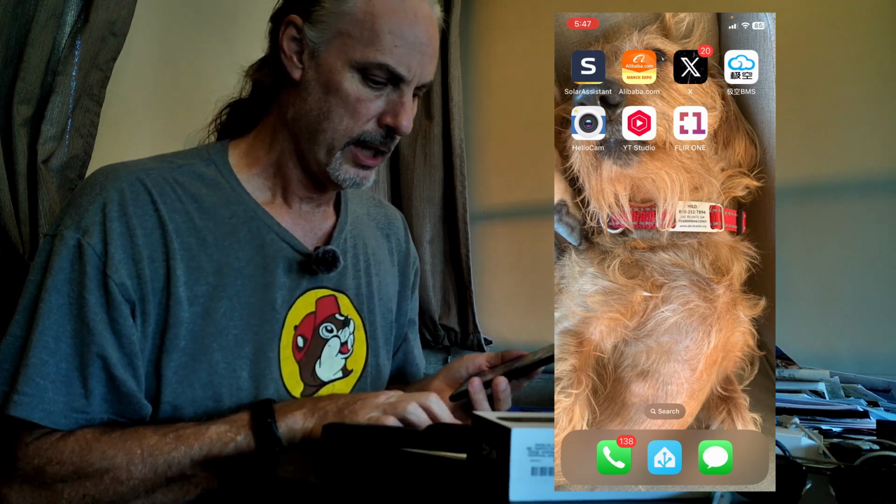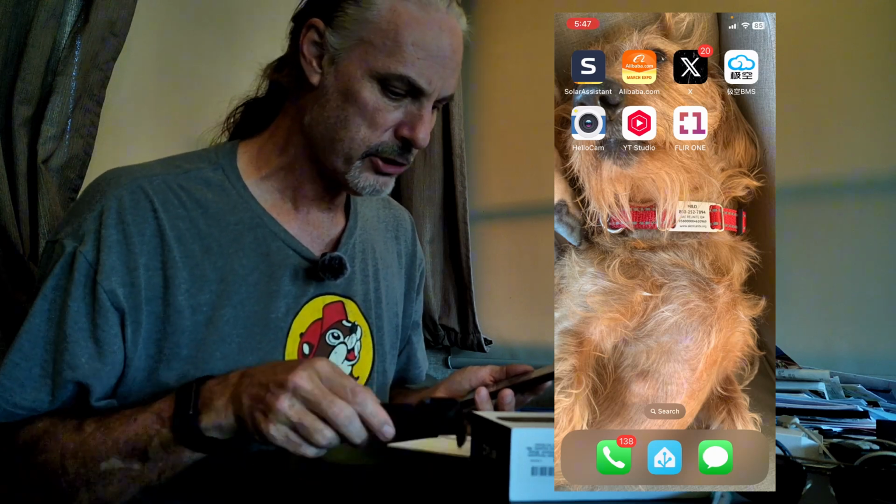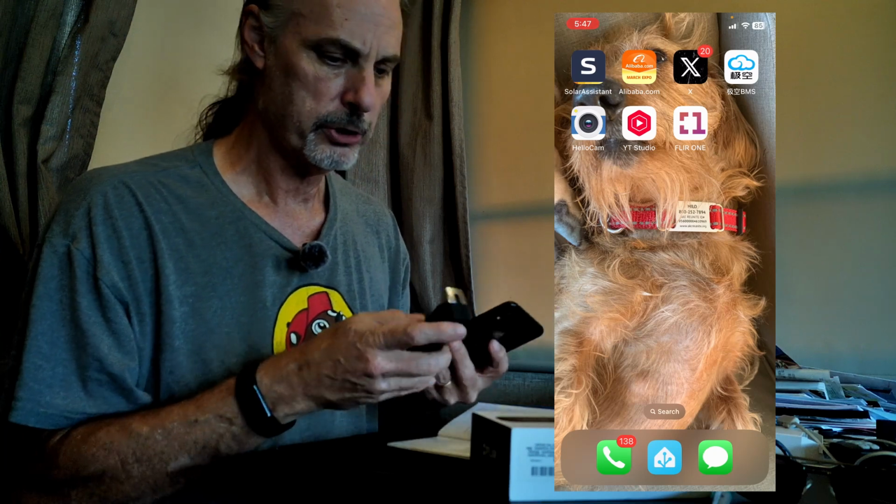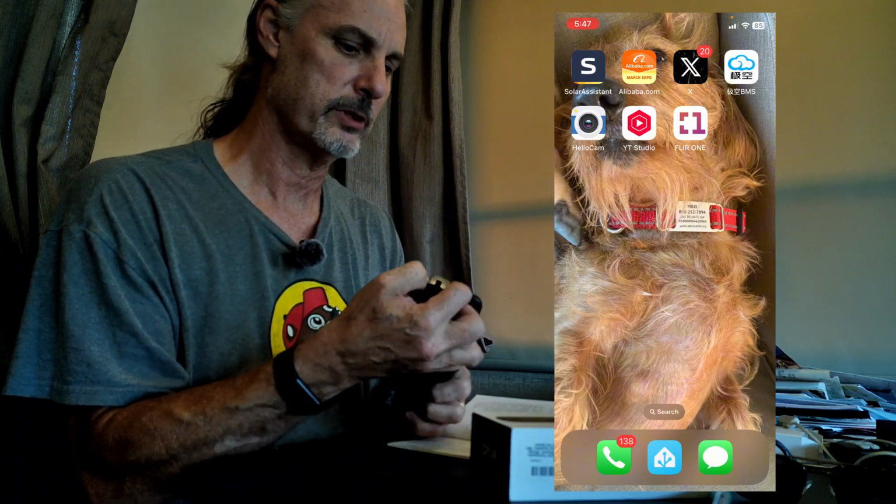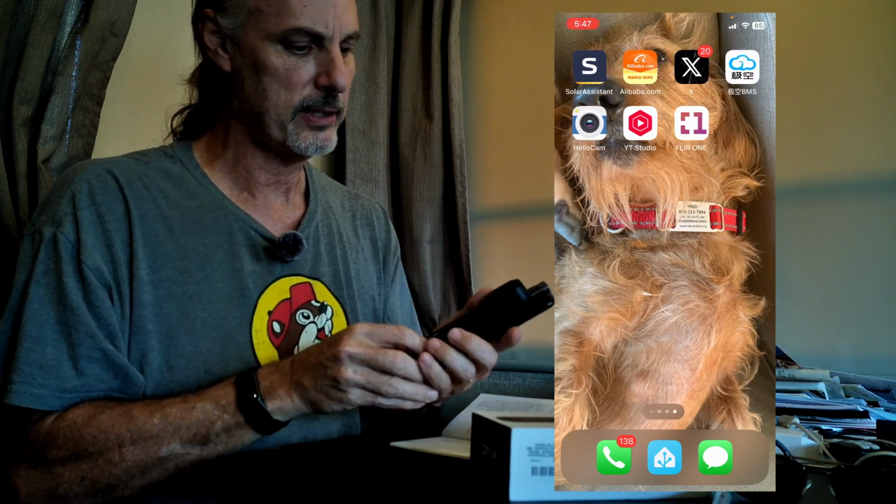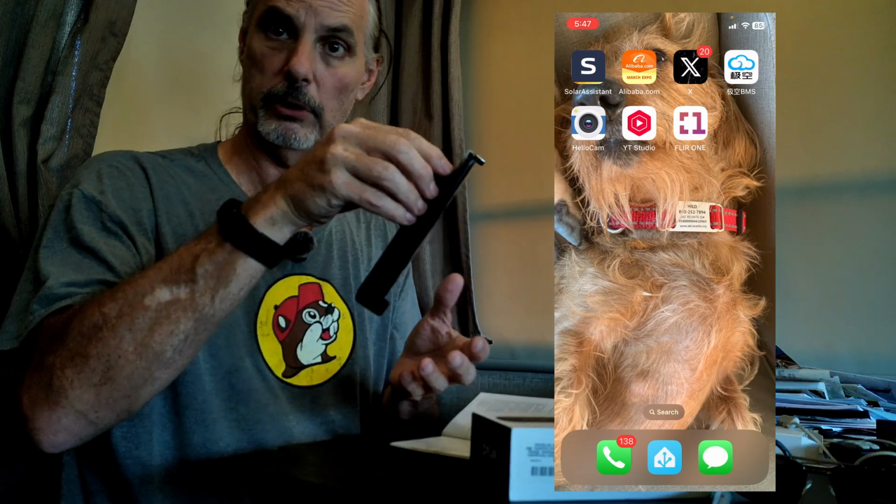Okay, so here's what the directions say to do. They say to install the app, which I have done, and then it says to attach the camera to the back of your phone, which I'm not sure exactly. Oh, I see. All right, so we'll attach that back here. I'm assuming this is what they mean. Wow, that's good and tight, though. I wouldn't have expected it to be that tight, but it's a really good fit.